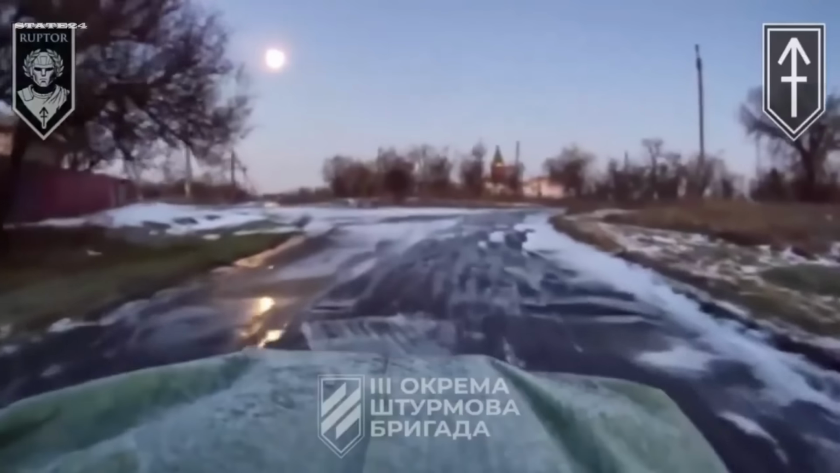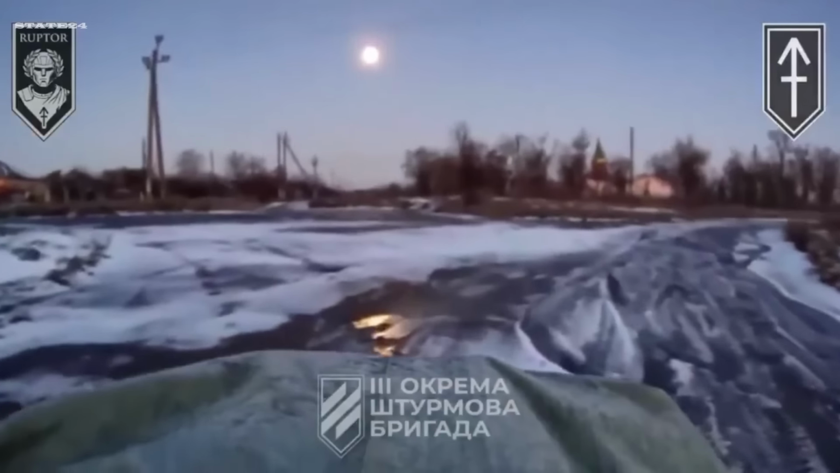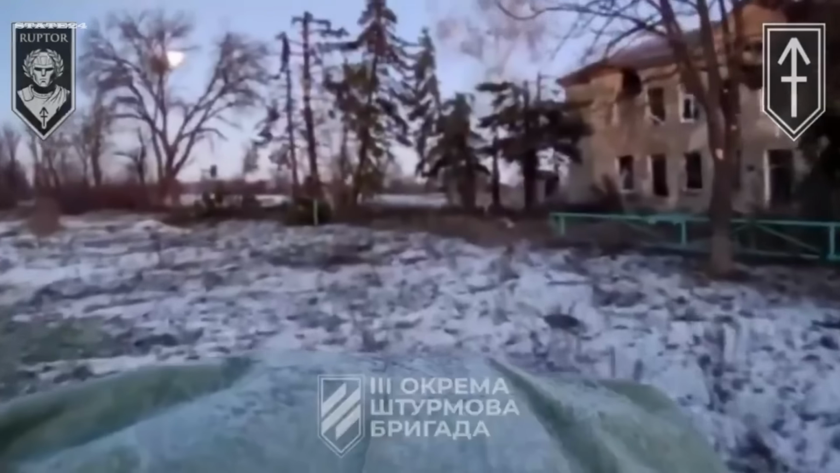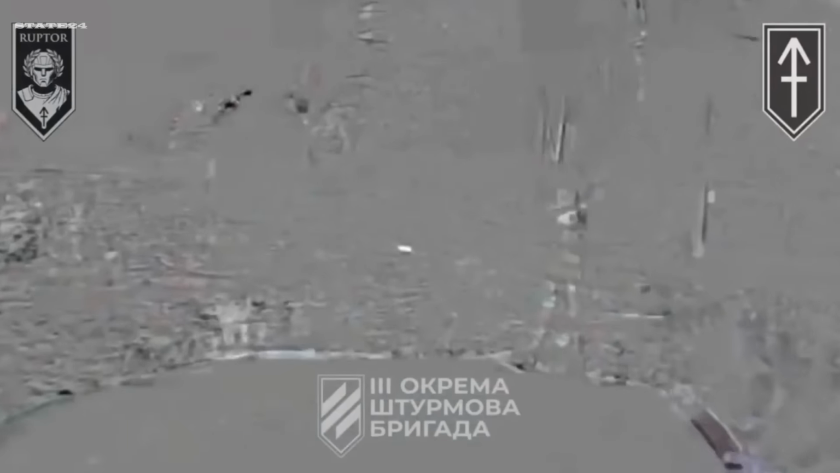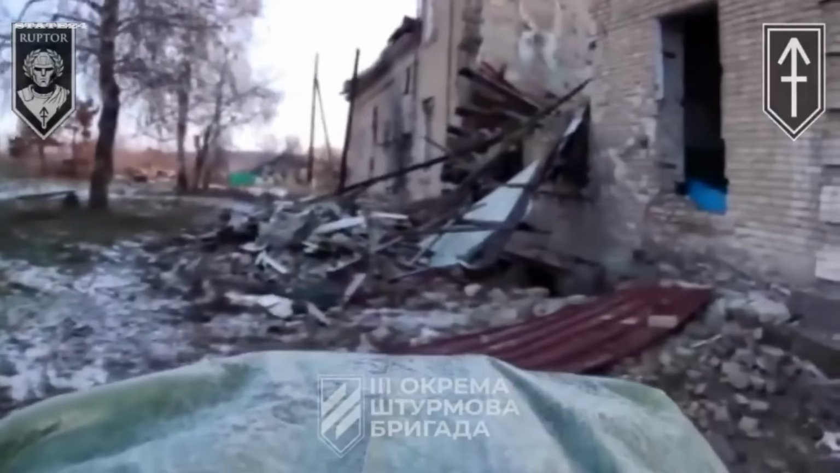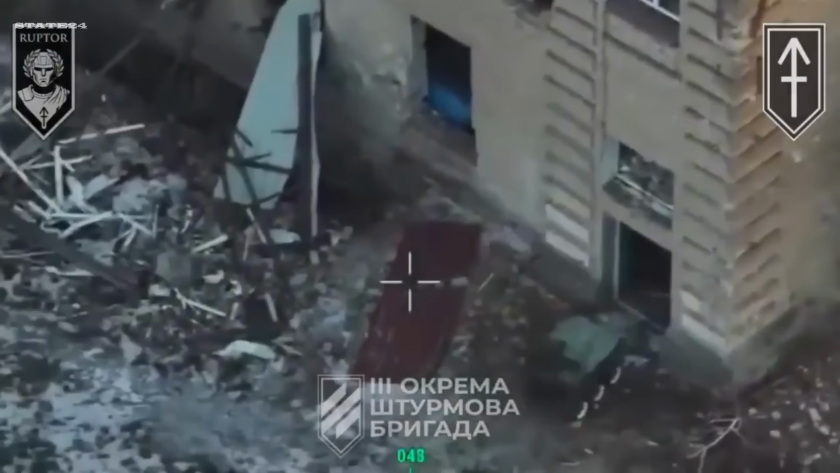This isn't an aerial drone. This is a ground drone, a UGV, moving directly into a Russian infantry position in Kharkiv Oblast. Operated by the Ruptor Unit, 1st Assault Battalion, 3rd Assault Brigade. Watch it move, low to the ground, silent, closing in on the position without a single soldier exposed. And then, detonation. The position is gone.